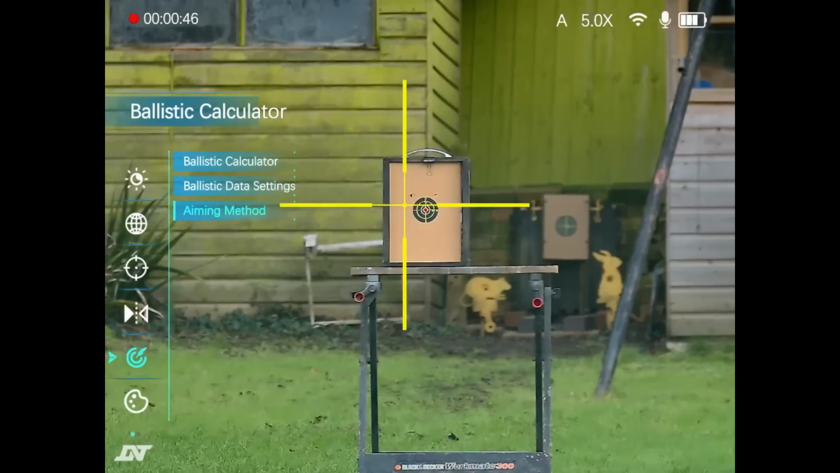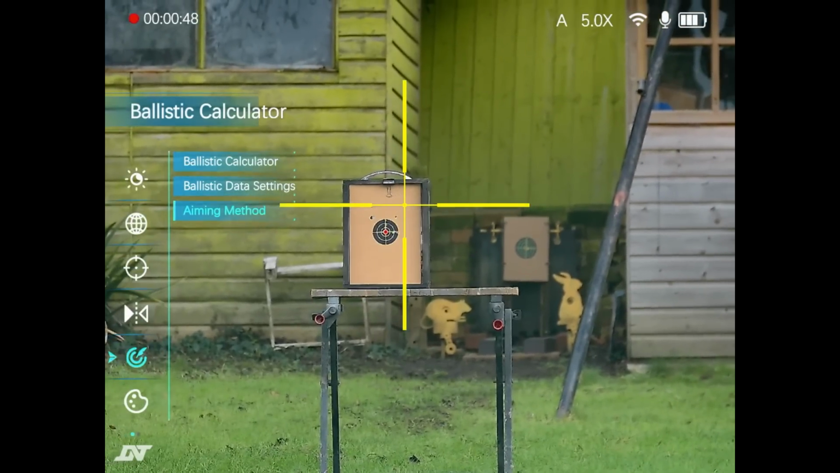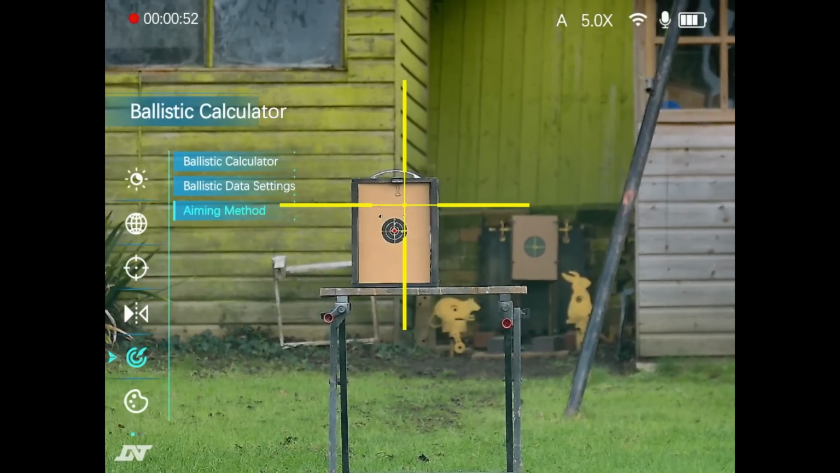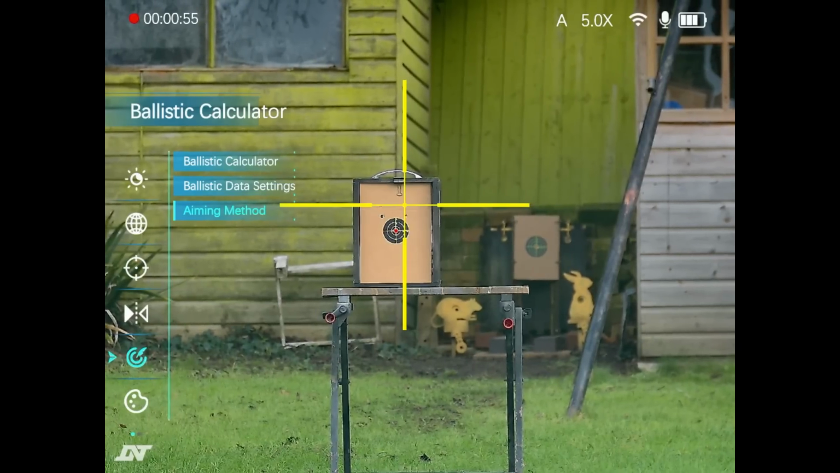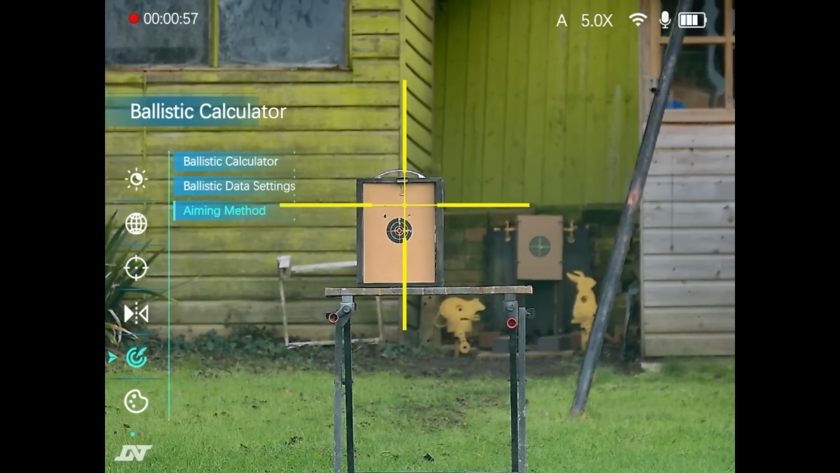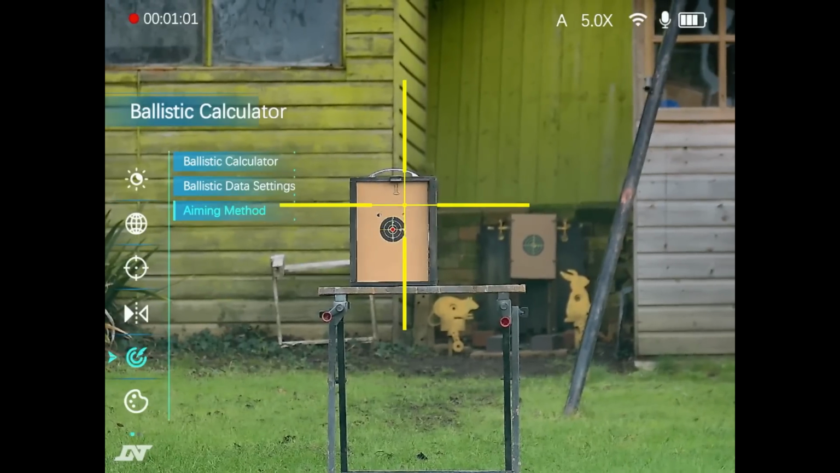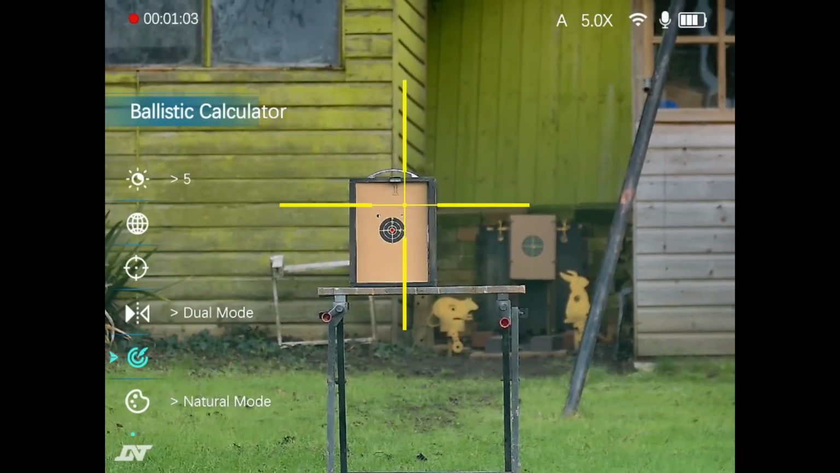So what the ballistic calculator will do here is, once it ranges the distance, it will then actually move the reticle on the screen so that you can continue just using the reticle as it is to aim. So we'll come out of this method and we will see how it works.